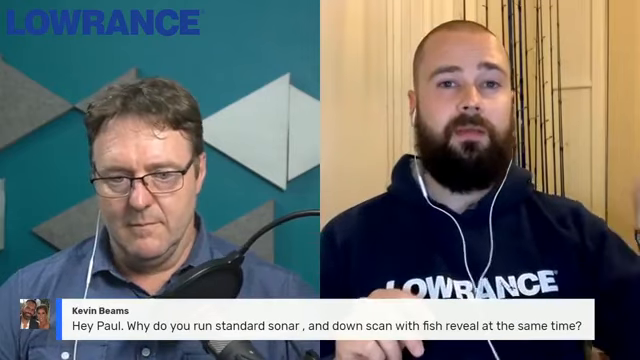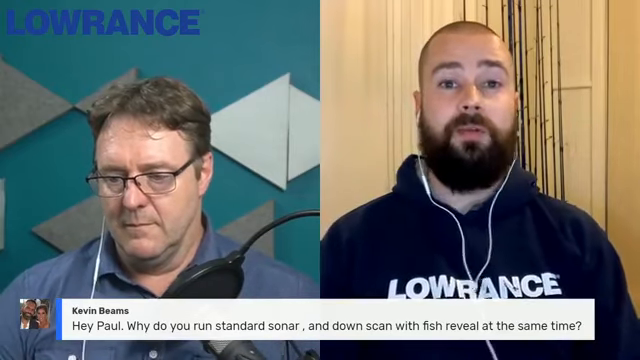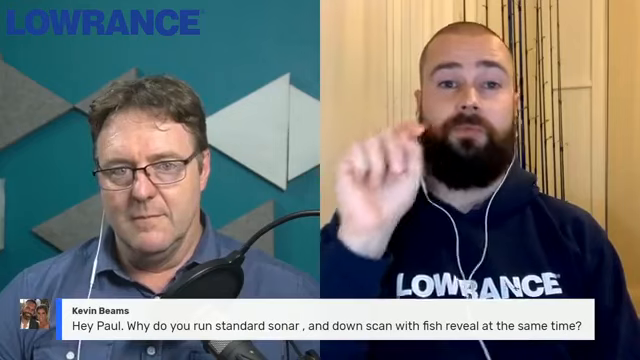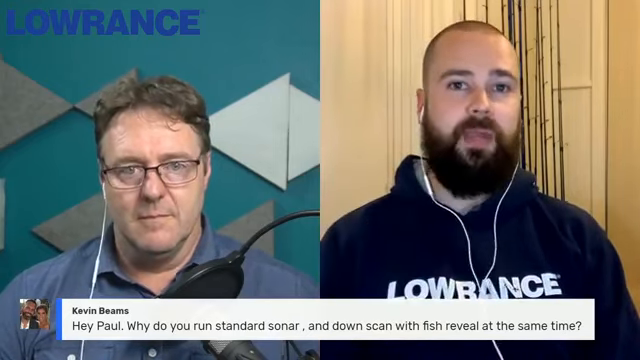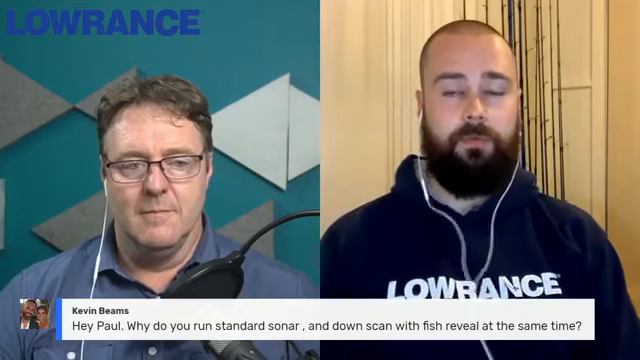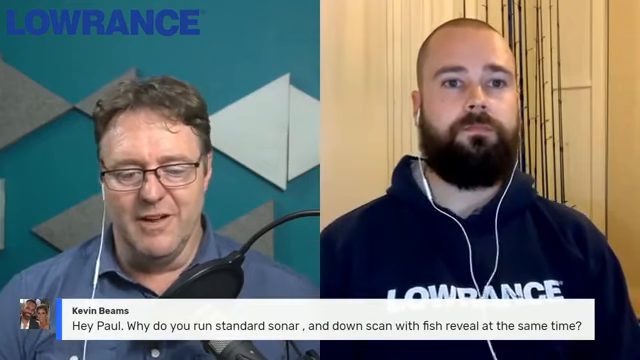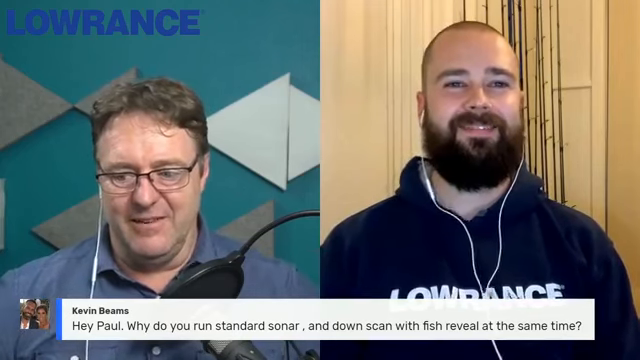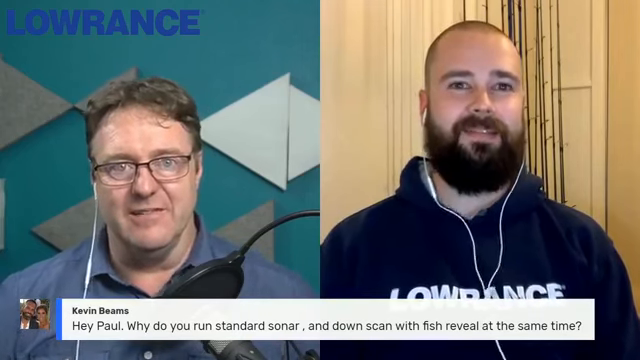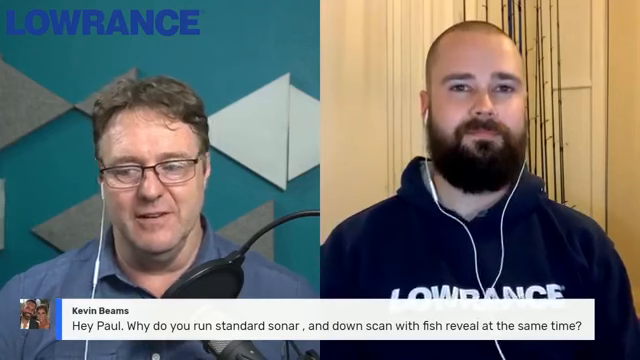If I'm seeing an arch on my traditional sonar or a partial, and I'm seeing a fish reveal arch, I'm really confident that what I'm looking at is actually fish and not just bait fish or other clutter in the water. So it's like that multiple lines of evidence thing. You're getting different sonar signals and different sonar returns telling you the same thing, and it's a pretty good indication that you know what you're looking at.